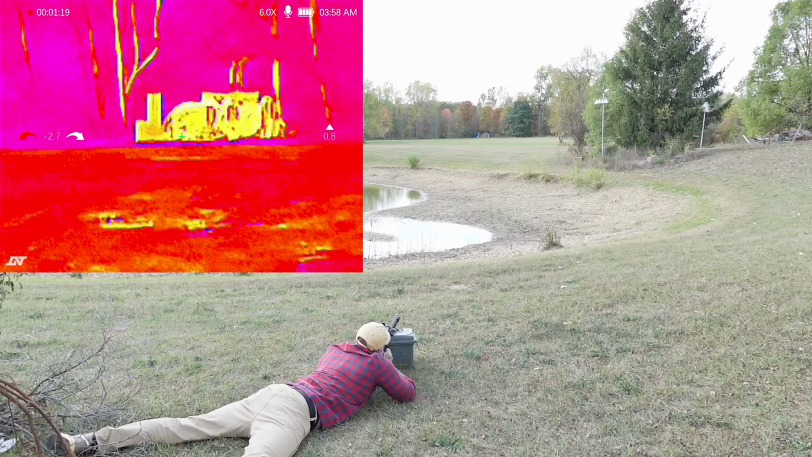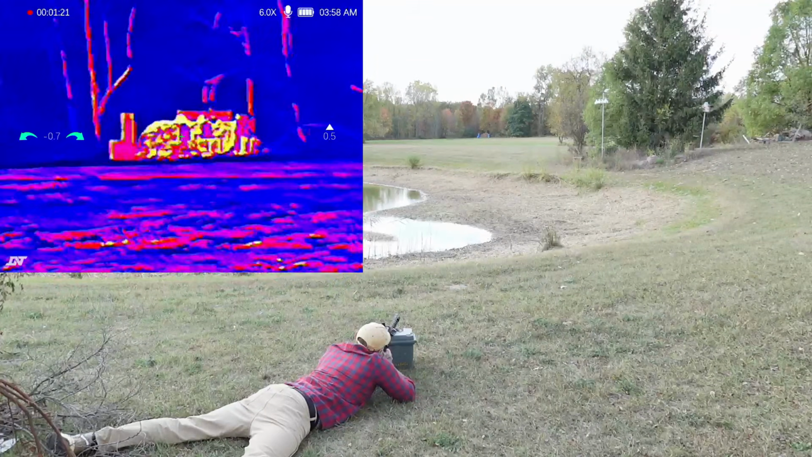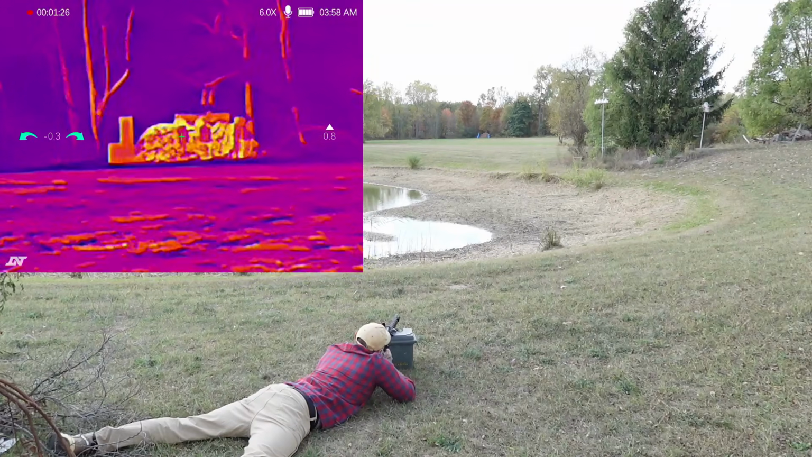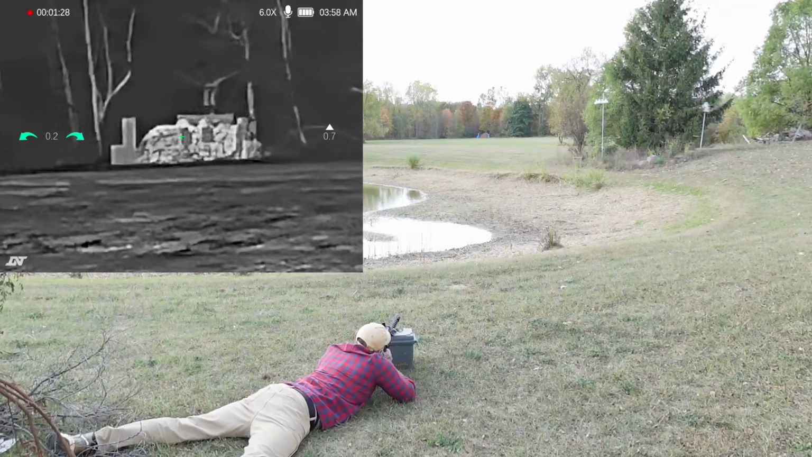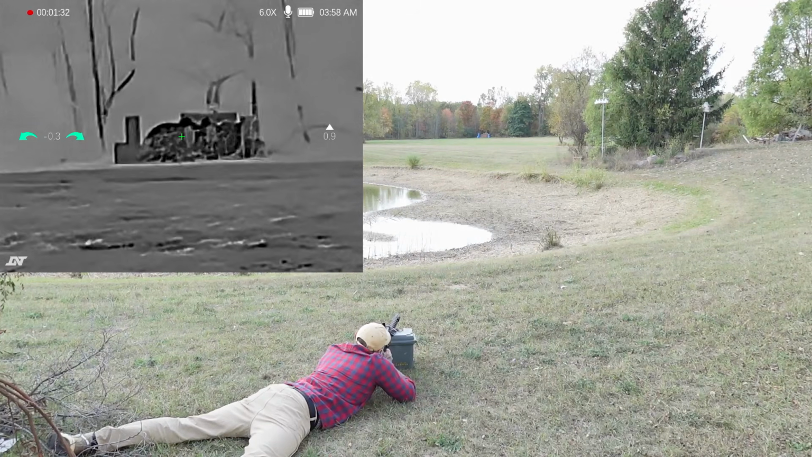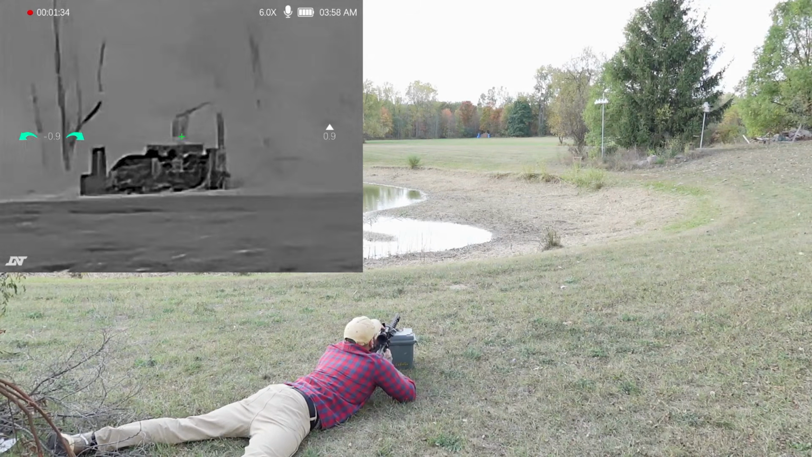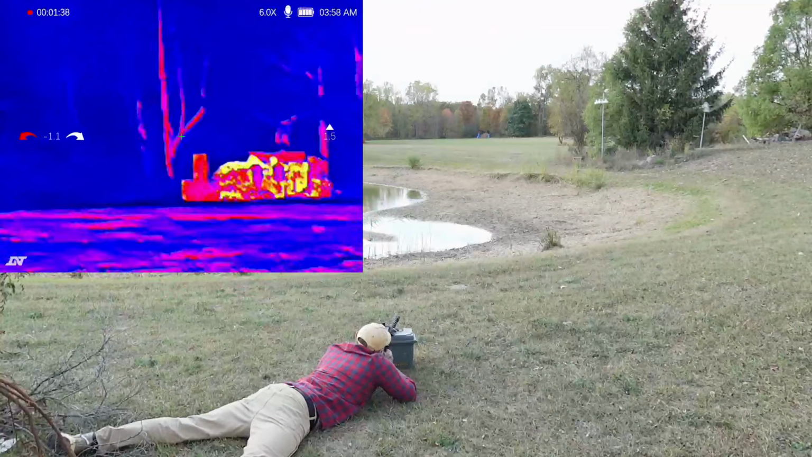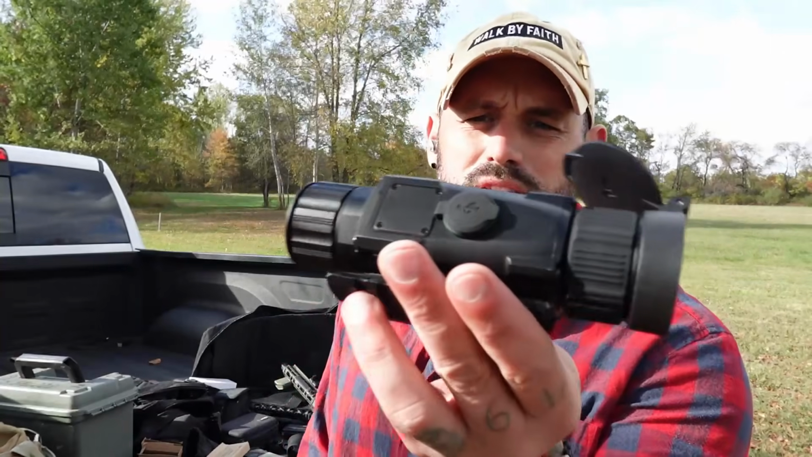Let's change the, so there's the Predator. That's iron hot. I like white hot. Black hot, that's what we were using. So that is distance with this guy. Predator mode is pretty cool. So 300 yards with this guy as a standalone. It's not bad at all.